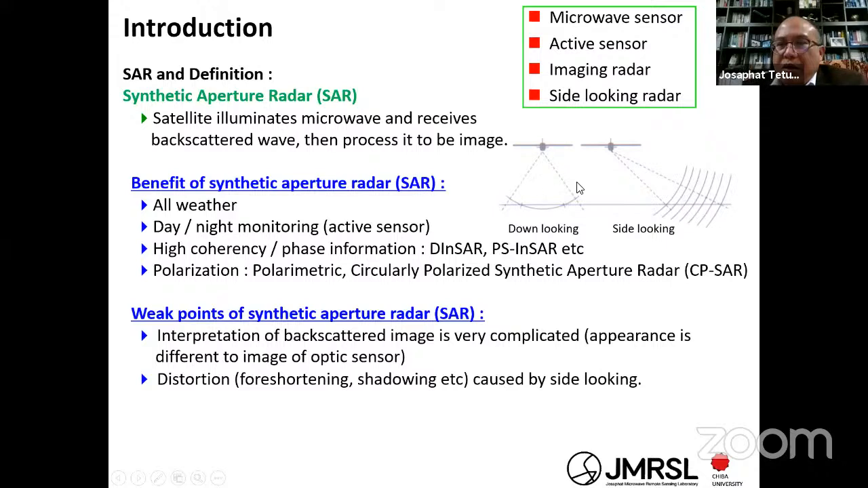Different from other radars, the synthetic aperture radar is put on the side and transmits side-looking. For example, with an aircraft, we put the radar here, and when the aircraft is moving, it transmits and then receives. We put it on the side, so we also call this radar a side-looking radar.